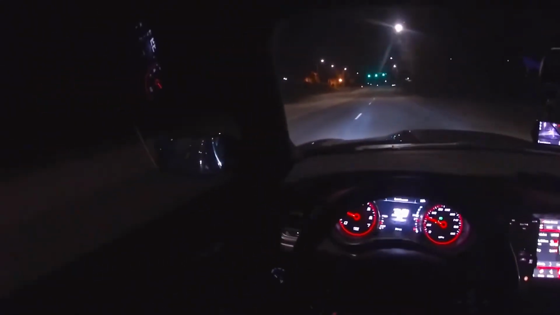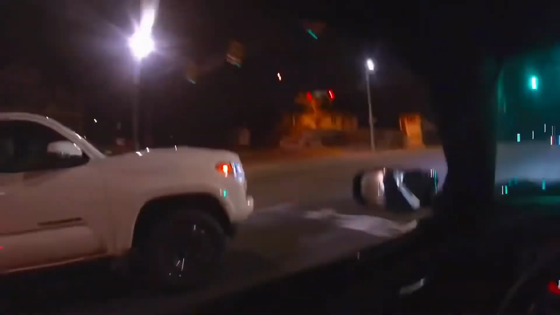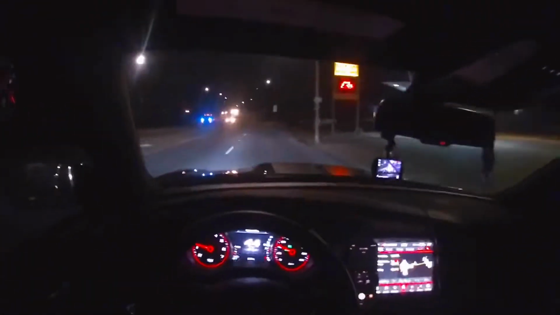Shut up. Oh, he trying to race. He trying to race? You trying to run me? This a cop? He tryna pull up like he tryna do something. What's wrong with him? Look at how he tryna.